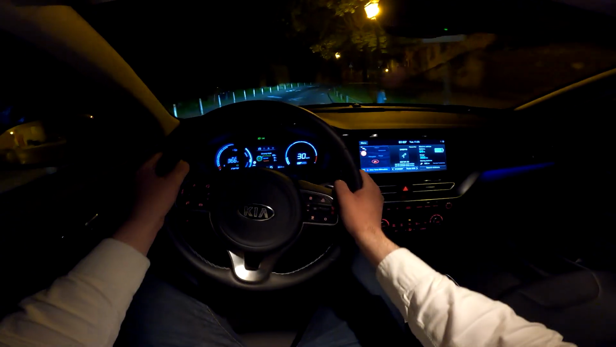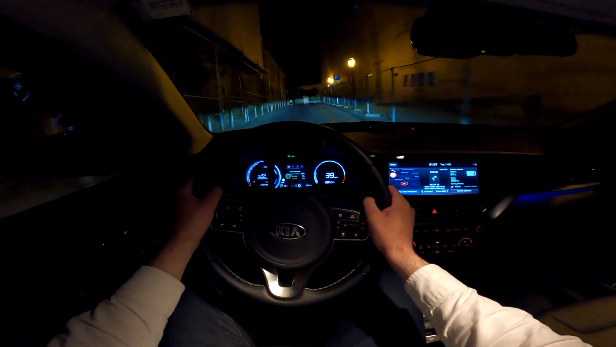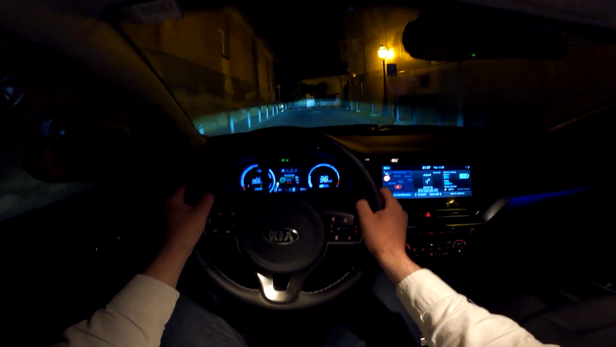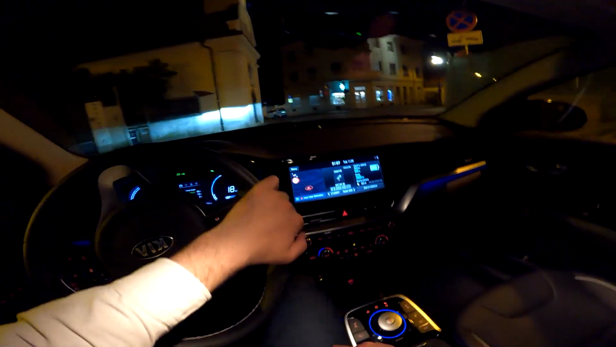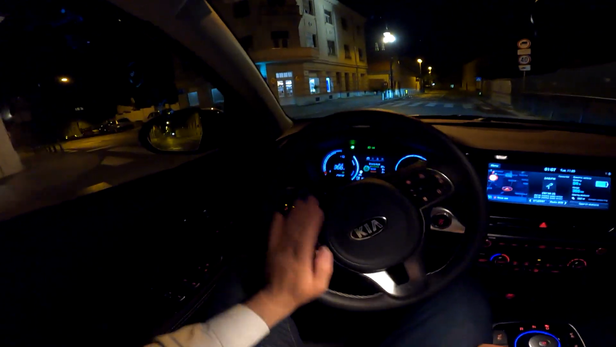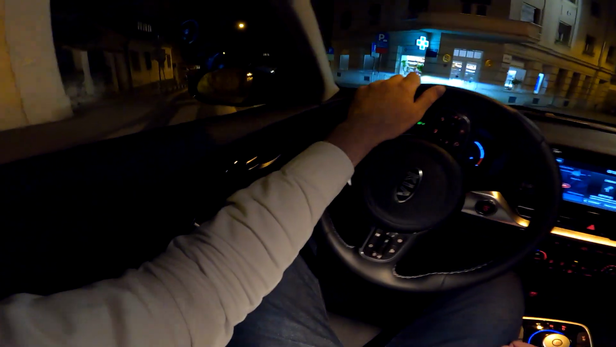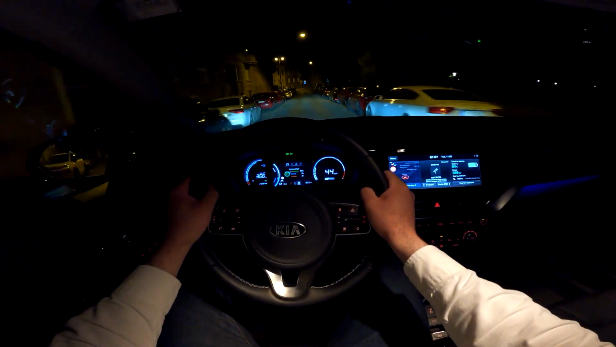So a lower center of gravity combined with a pretty nice range and a lot of horsepower means that you have a car that is fun to drive, but also, you know, it is pretty practical and you can even manage longer road trips without major problems since the range is pretty good.